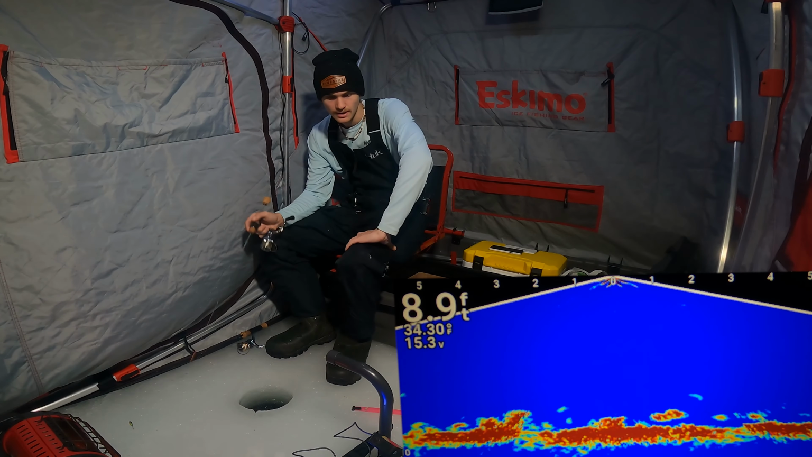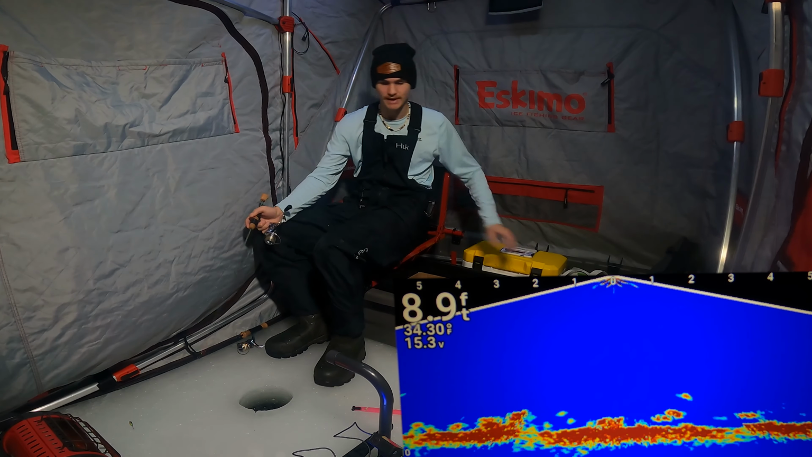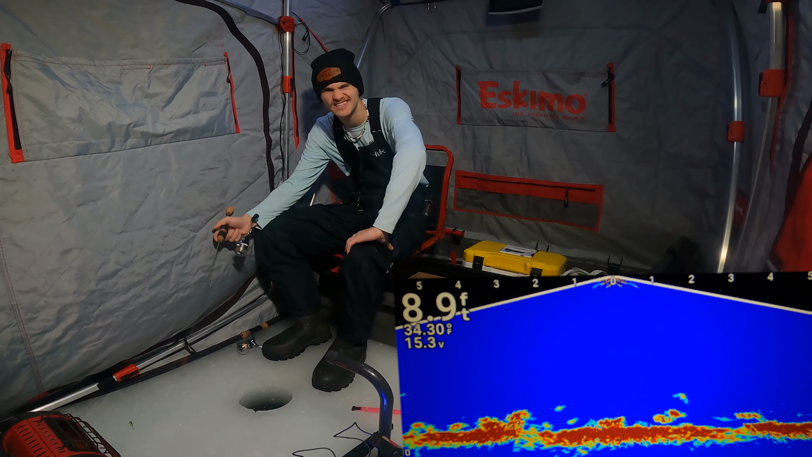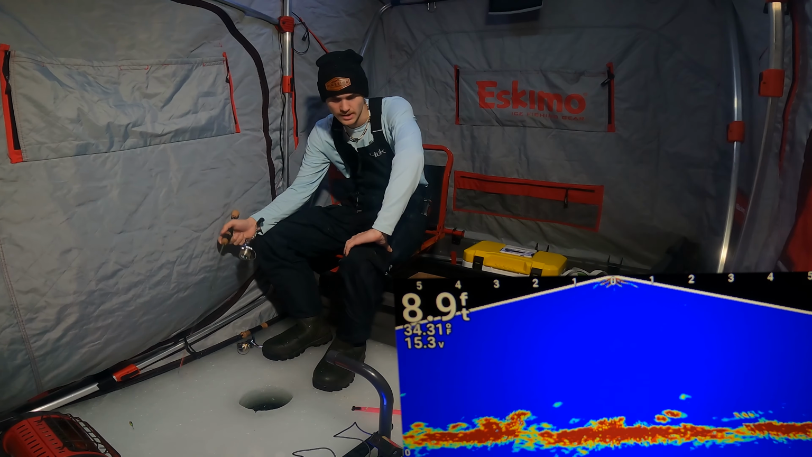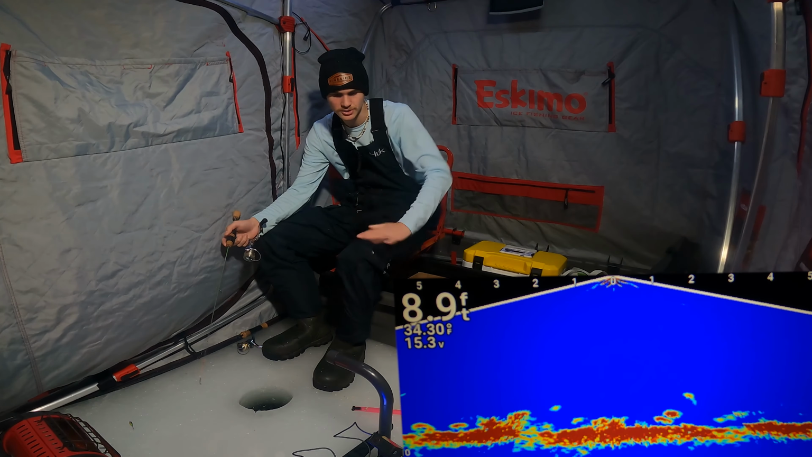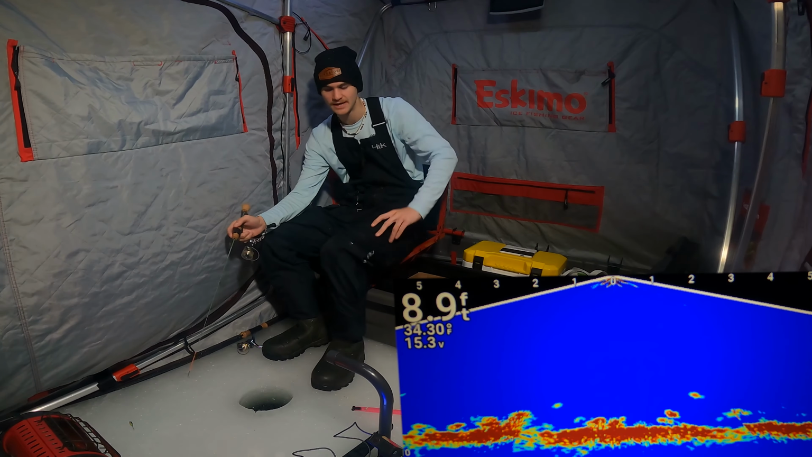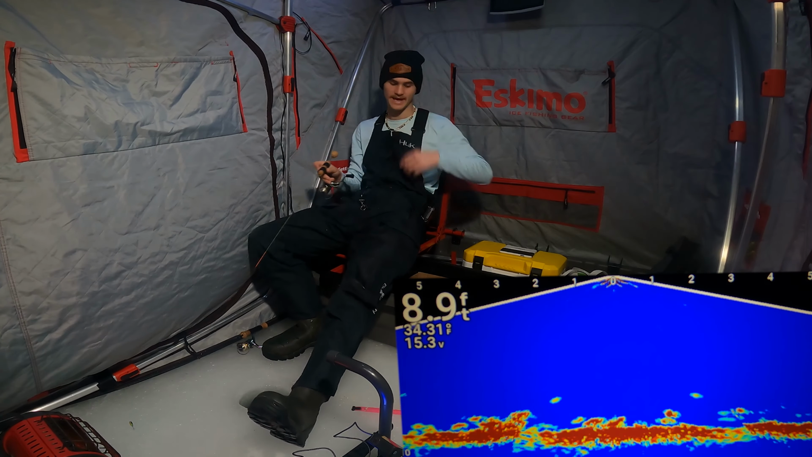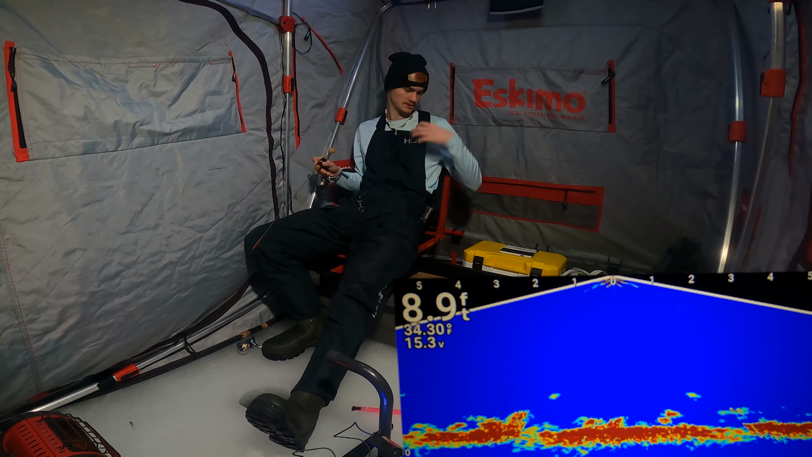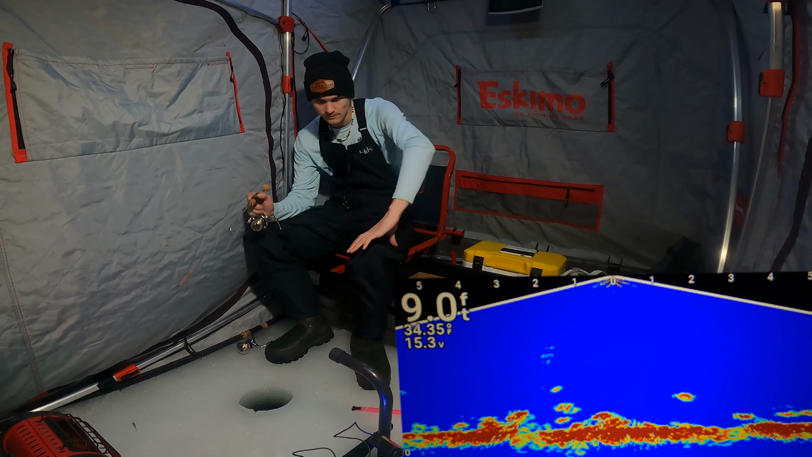I'm thinking I'm going to have to go fish some of my other late ice spots. There doesn't seem to be too much left to the ice season, and not too many spots right now that are super killer either. I might have to head back up north here soon. I'm back in the metro, so might be heading up north with less people, less pressure. Definitely a lot more fish.